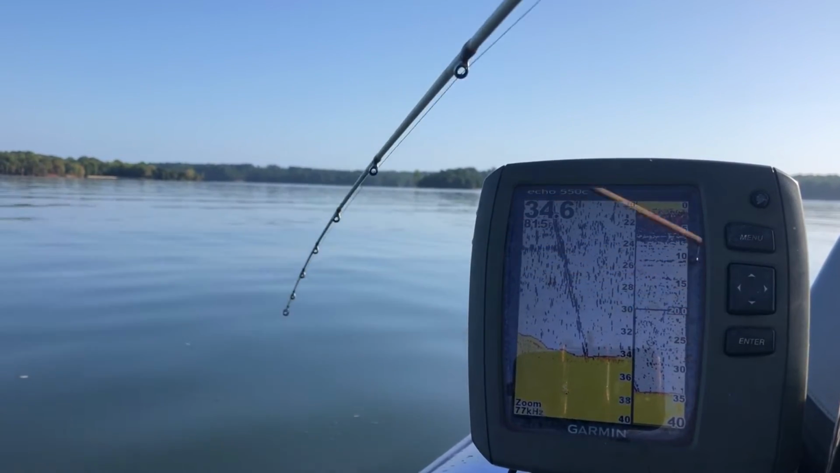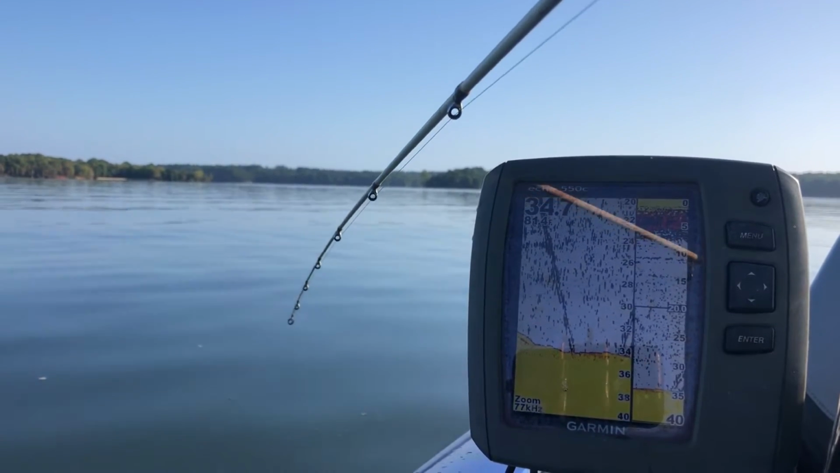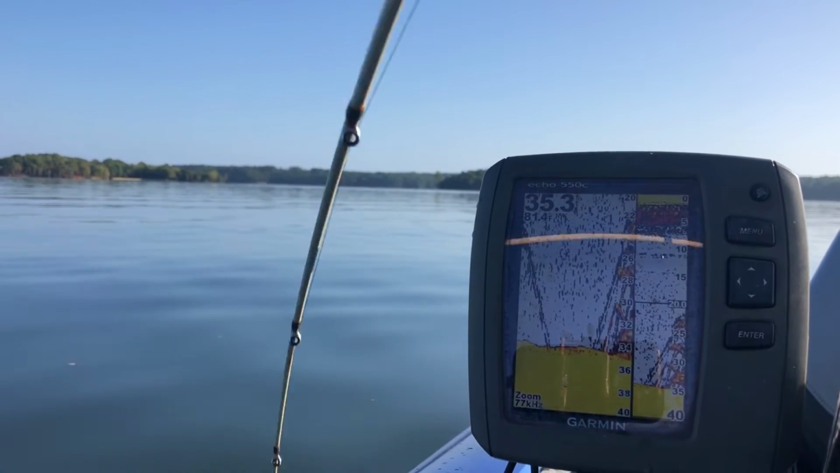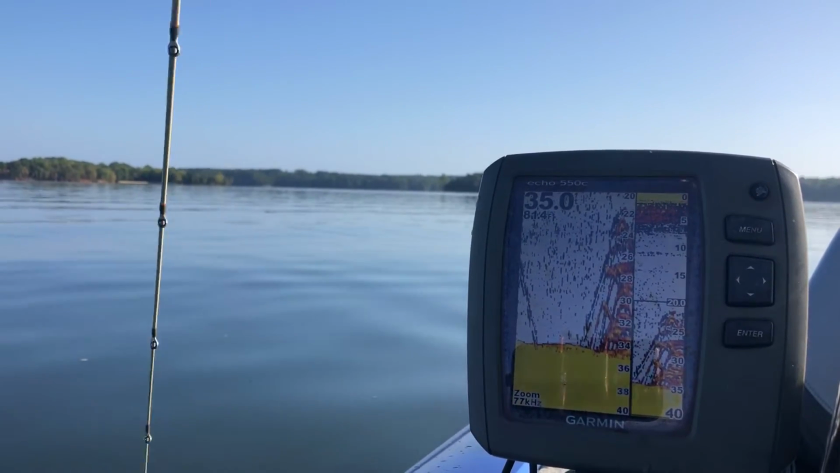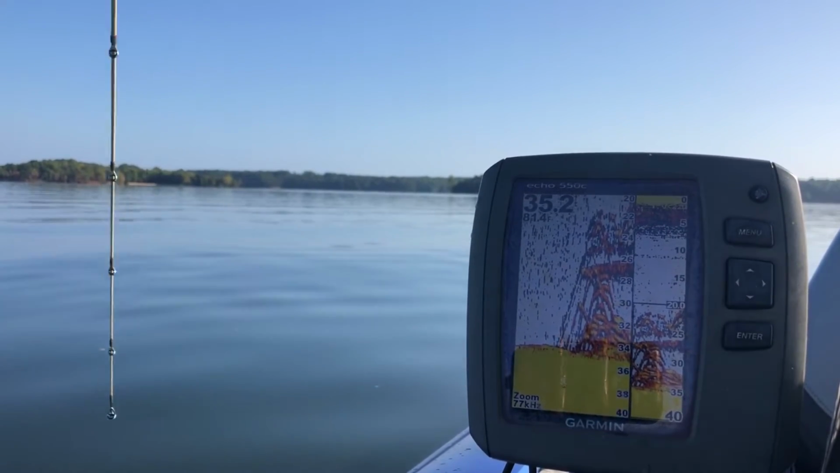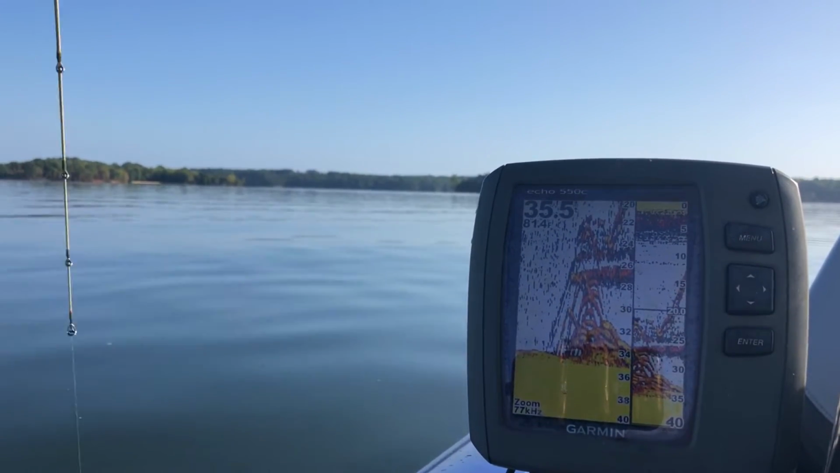Okay? Now, what we're doing is reeling it up. There he is, see? There he is again. See what I'm talking about? You see him stir up? Look at that. Look at that fish finder, folks. This is what I'm telling you. A prime example.